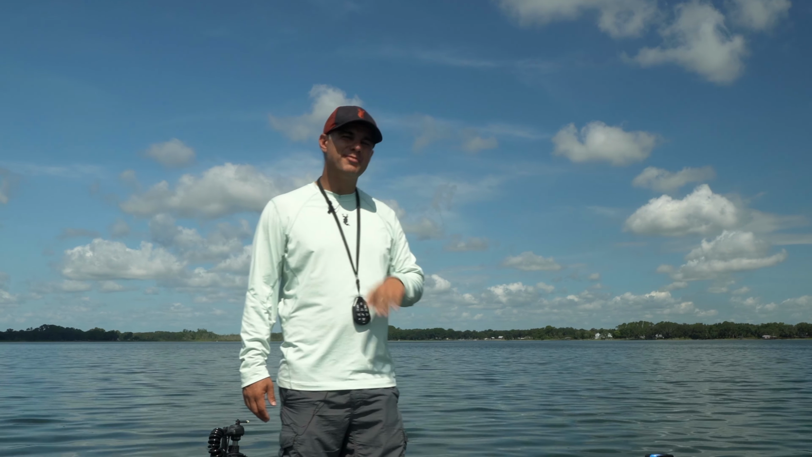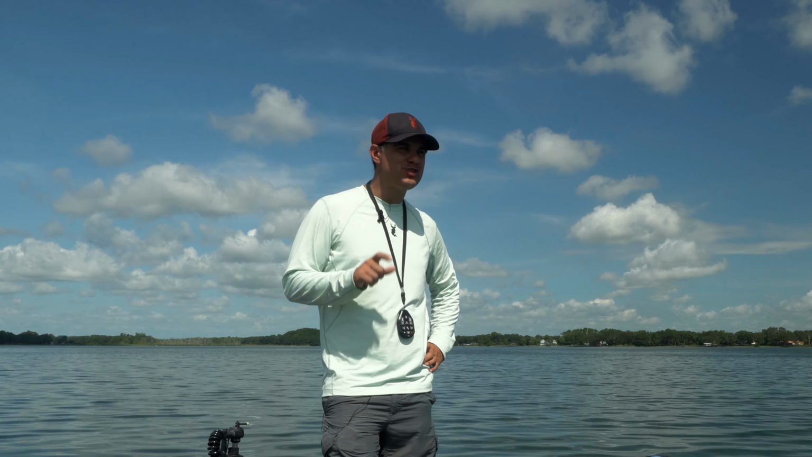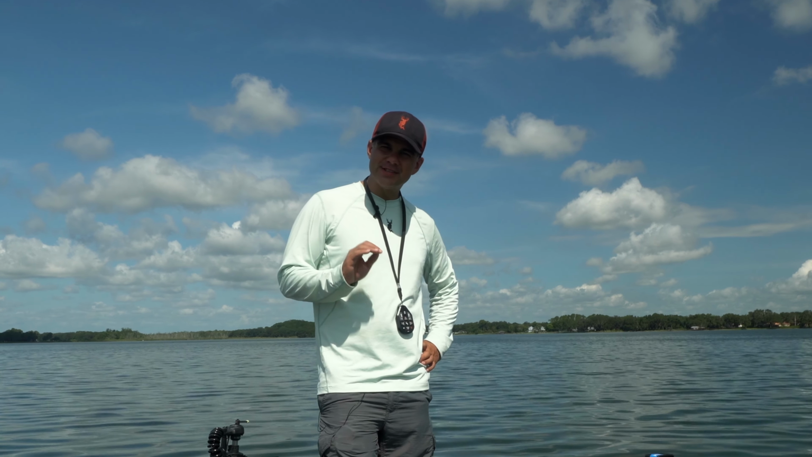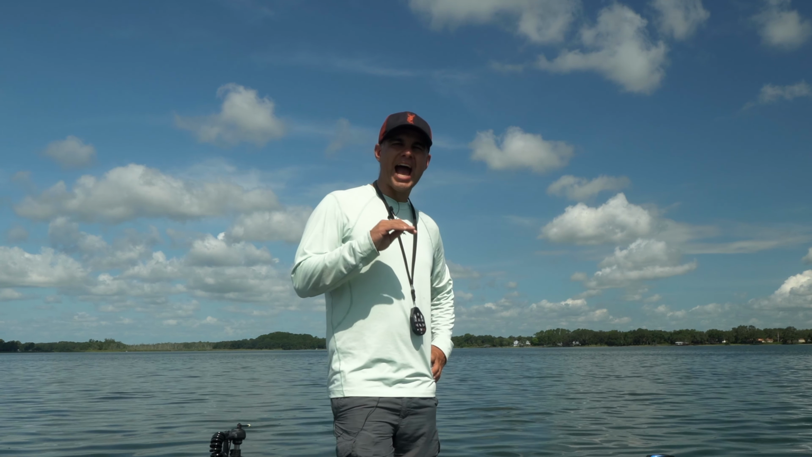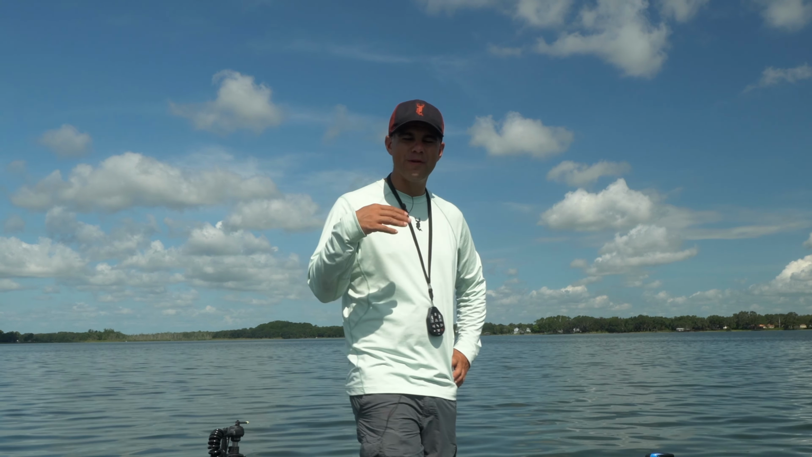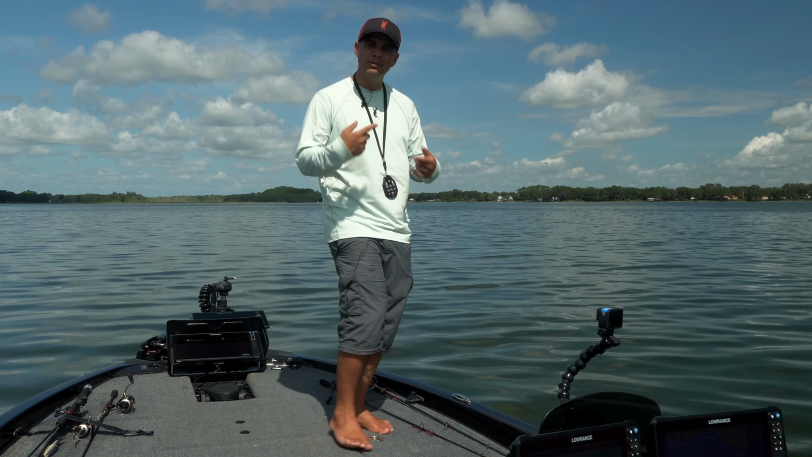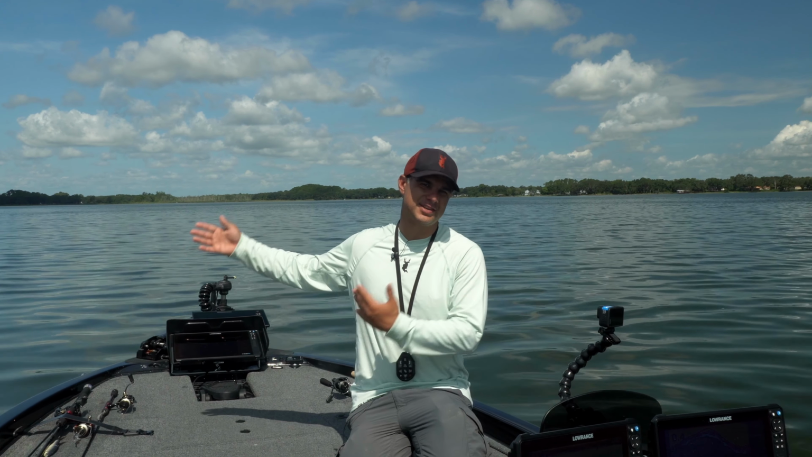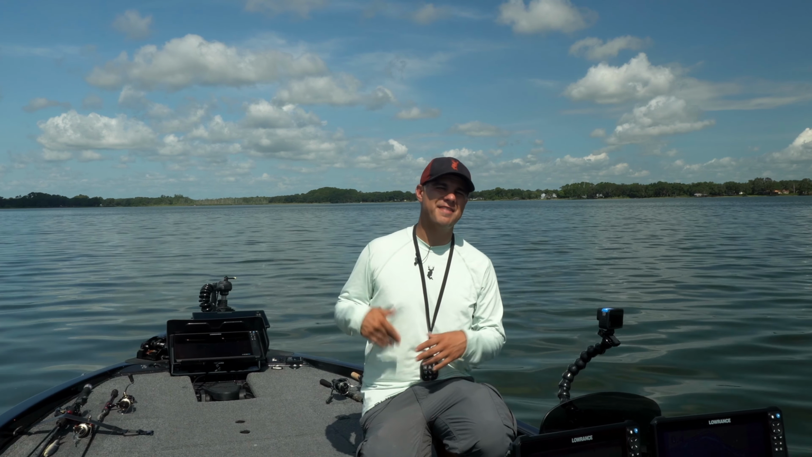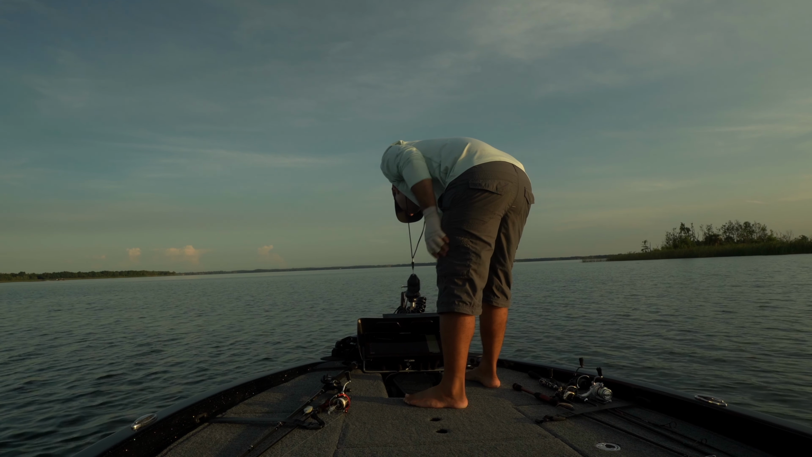Right, so I'm not sure how to say this in any other way, but forward-facing sonar does not catch you more fish per se. It lets you have real-time access to information on what the fish is doing and how it's reacting to your bait. And that means you as an angler are able to cycle through your lures and go through what you need to much faster, so that you can catch more fish and get that winning bait out much faster. So this spot here, as I put record on, is just a bit of a community hole.